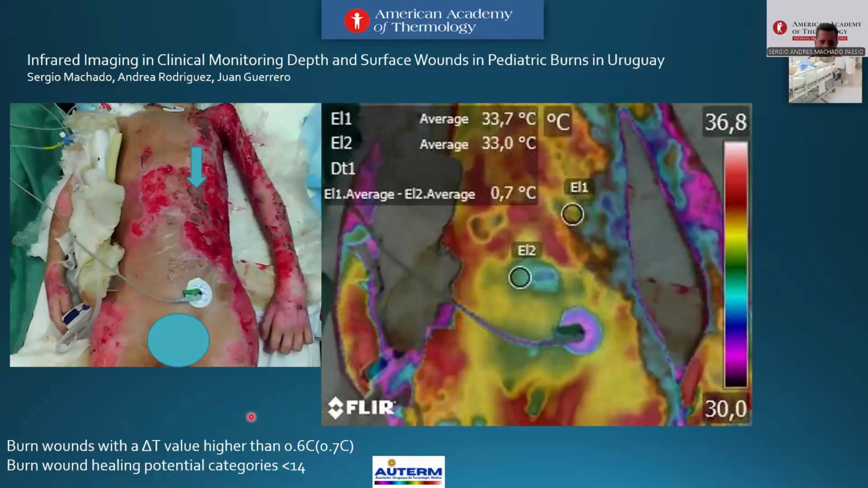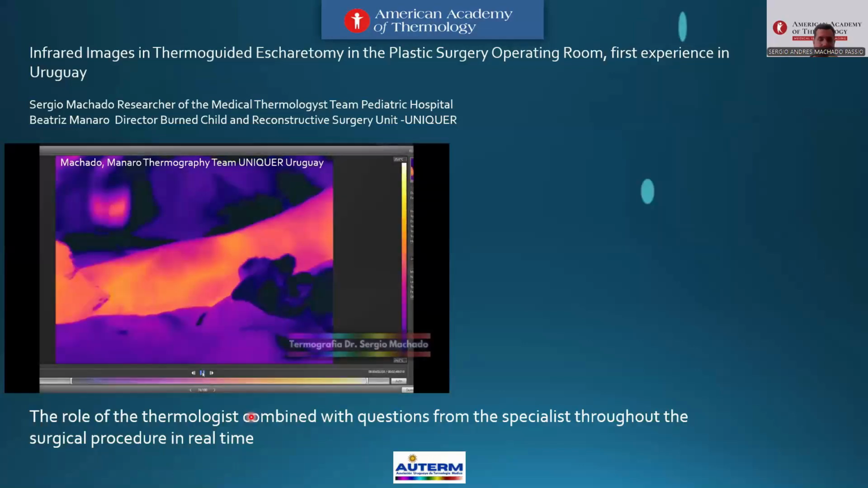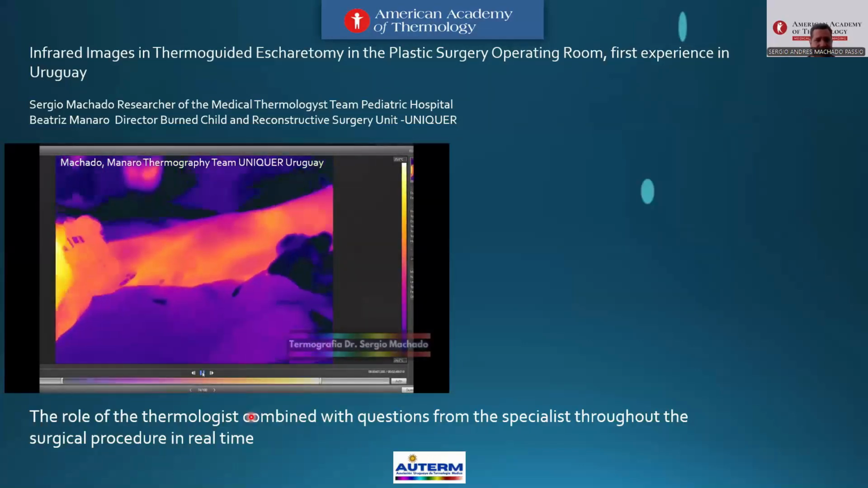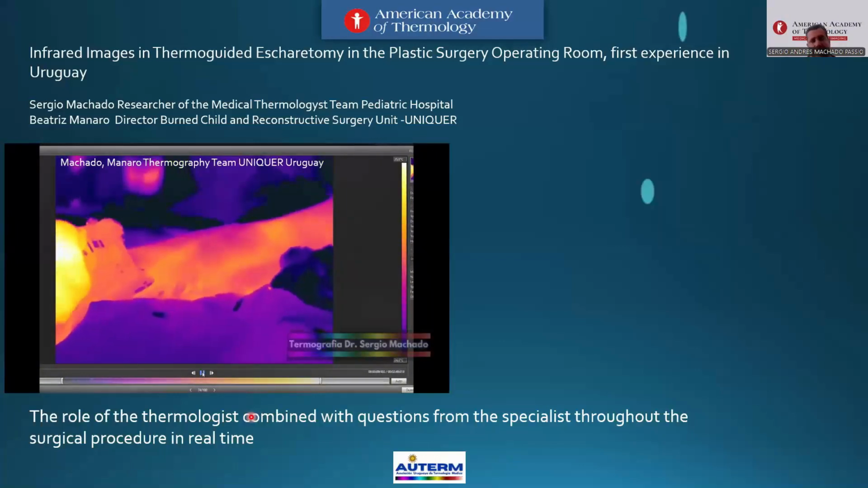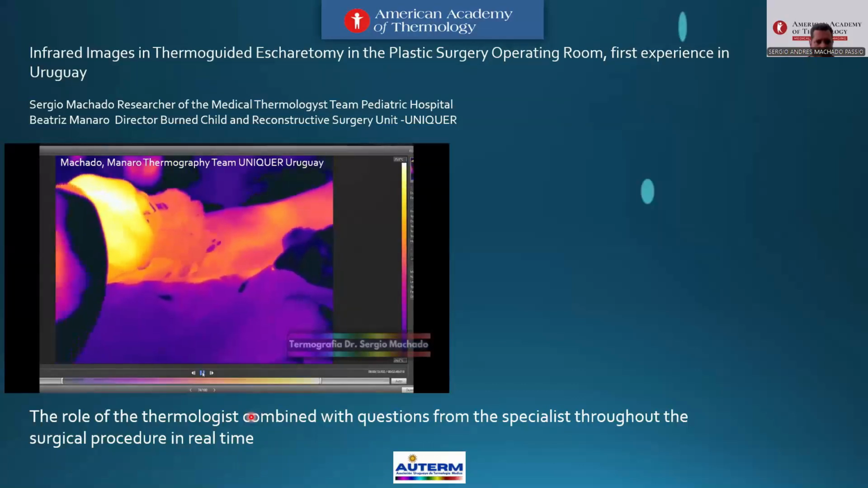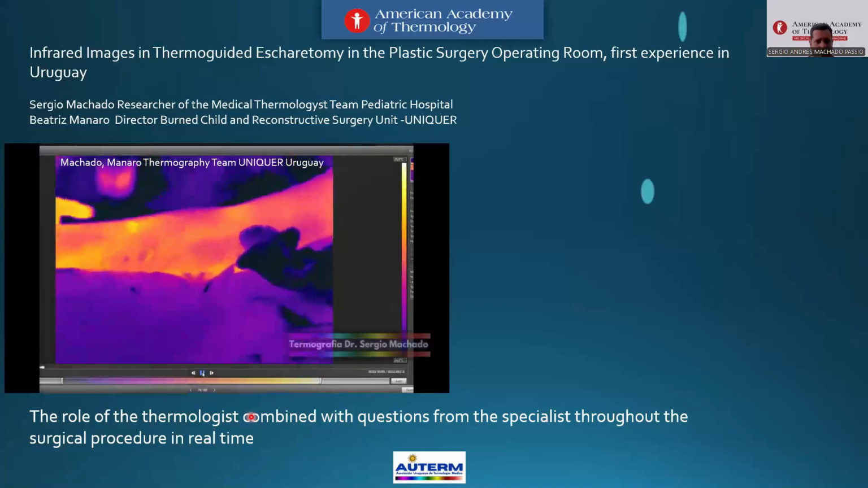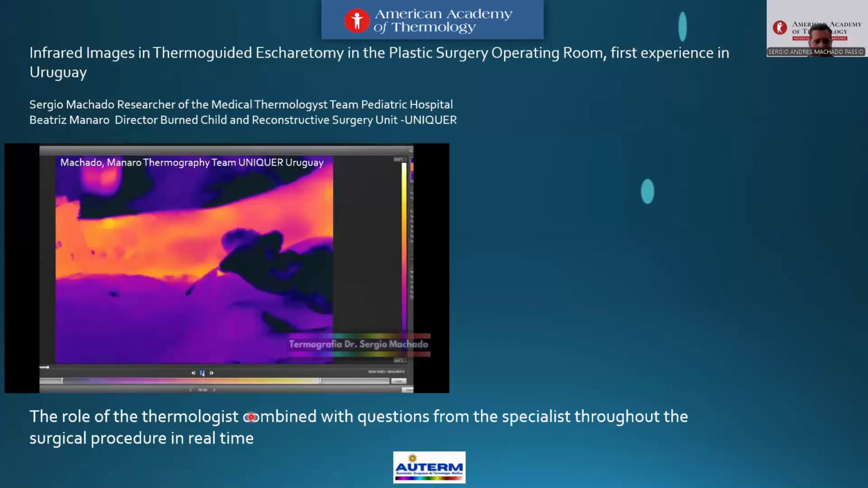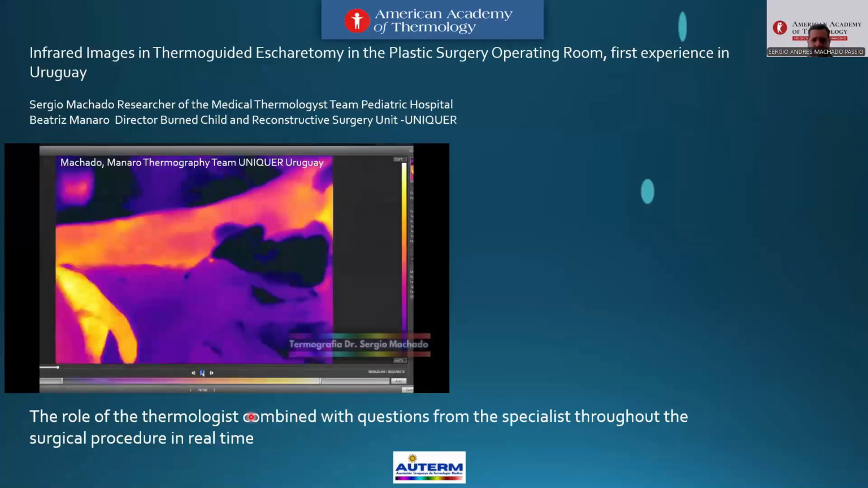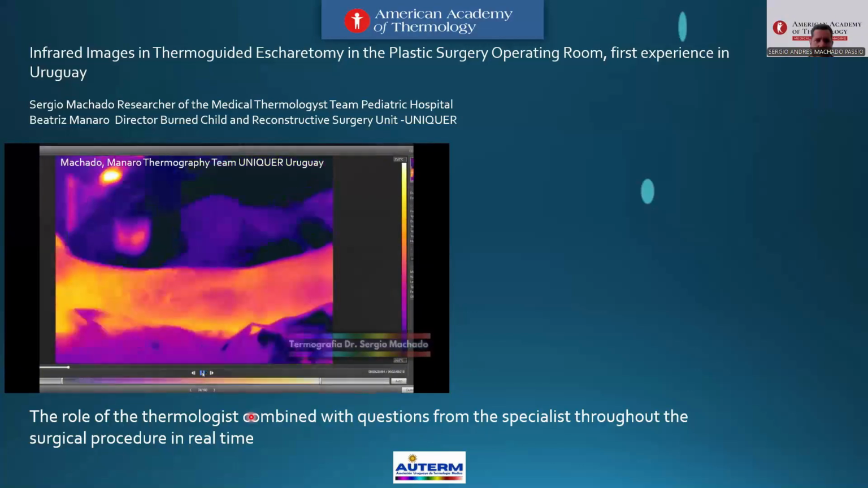Now we applied dynamic thermography to guide the debridement, and at the same time the role of the thermologist combined with questions from the surgeon through the surgical procedure in real time. Look at that, the low flow areas and limitation areas from the optical vision.